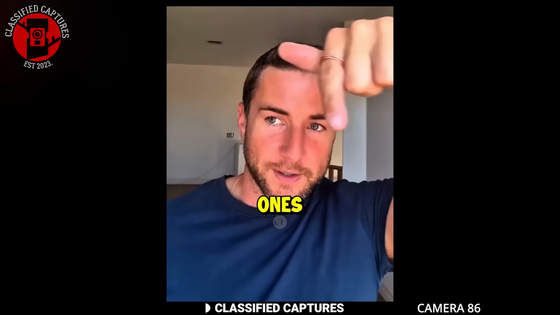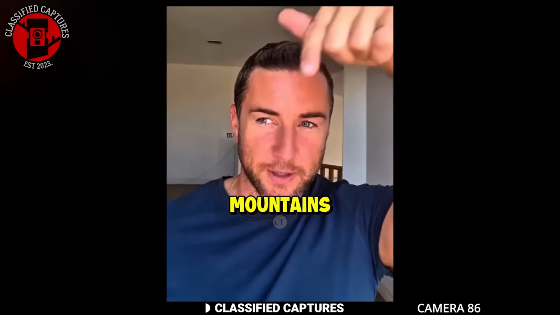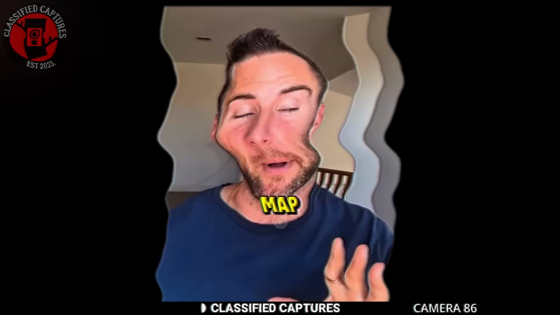And then the other ones that I saw were going around and landing on top of mountains and doing all kinds of weird stuff. So lots of very strange stuff on the flight radar map.